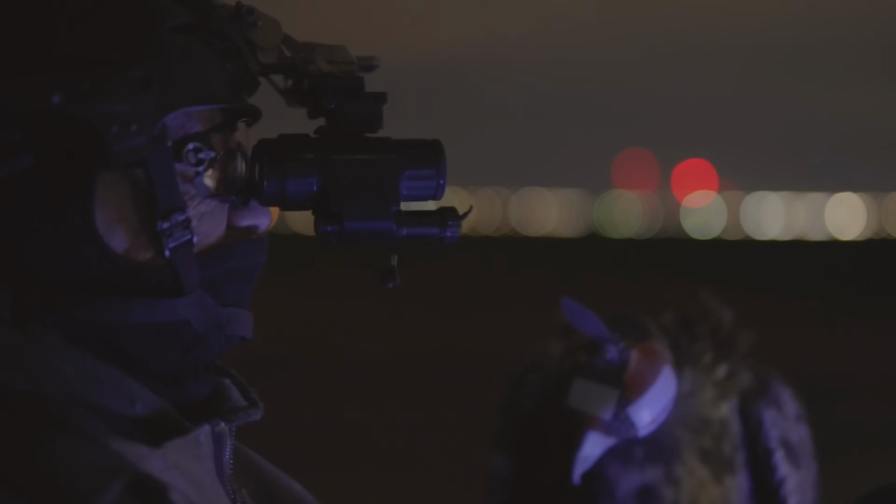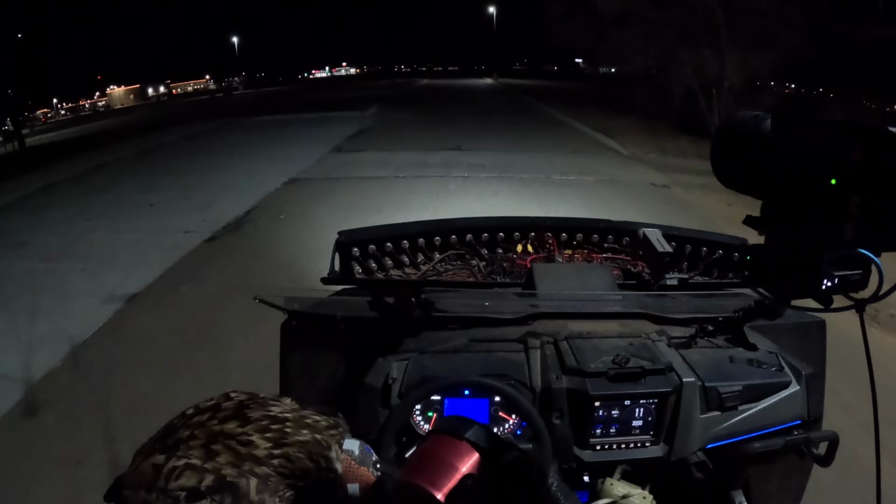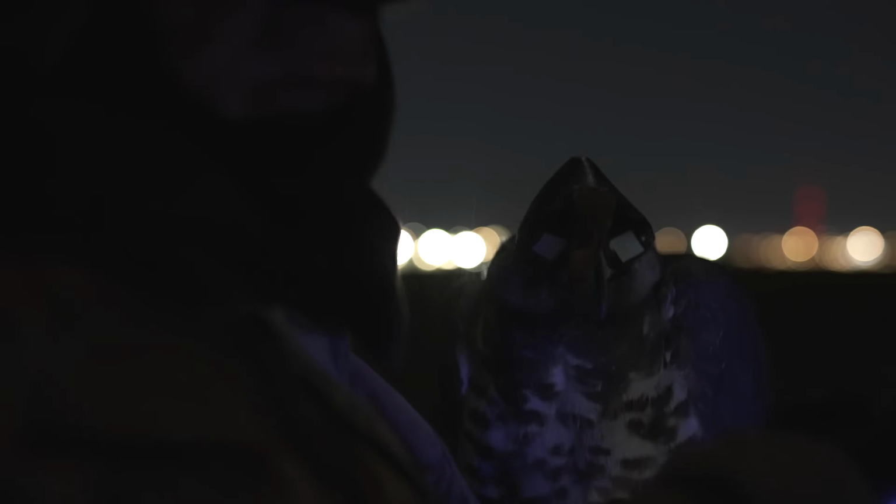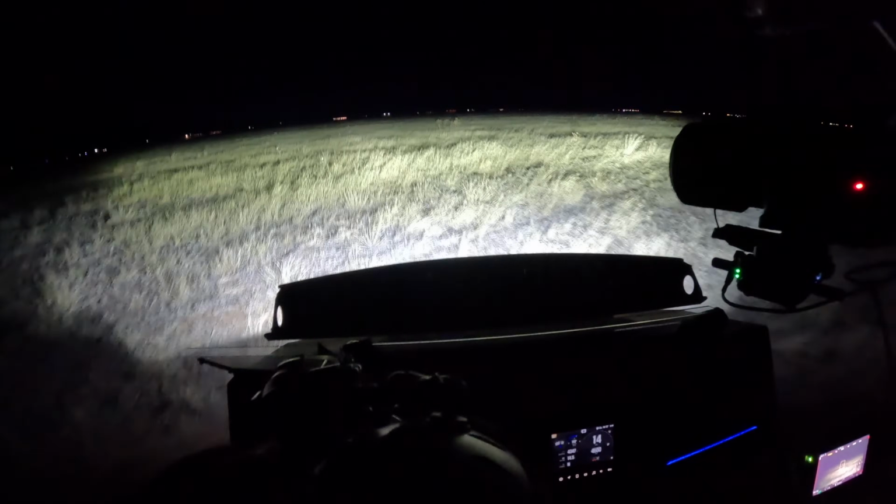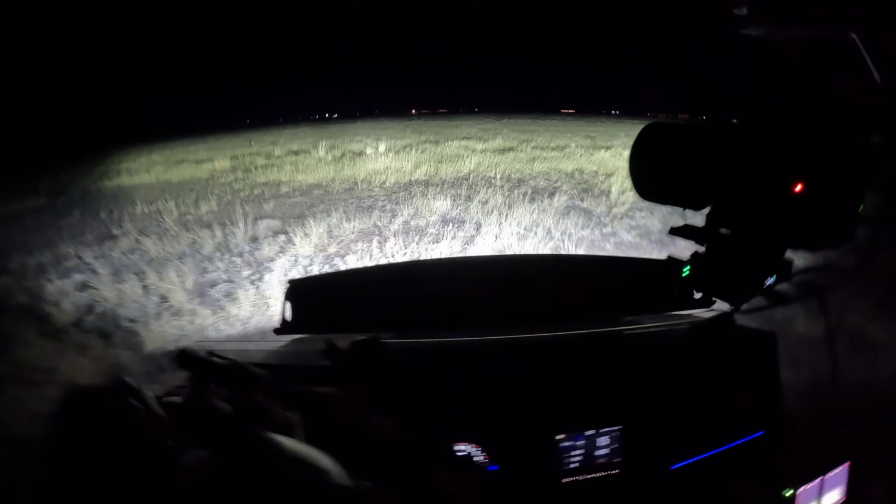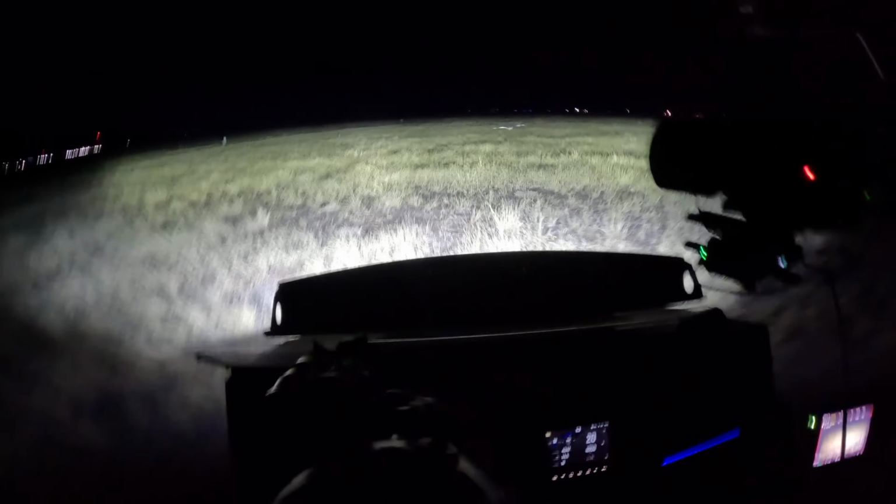You're very diplomatic and polite by nature. So after we hunted that night, he said, "Titus, are you married to this vehicle?" I said, "No." He goes, "You know, I think we could use a little more light or a little more speed, or both." And here we are. It's 12 years later, here we are. Get it, girl.